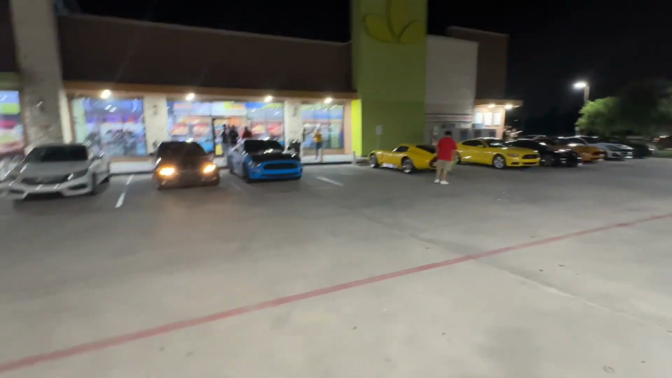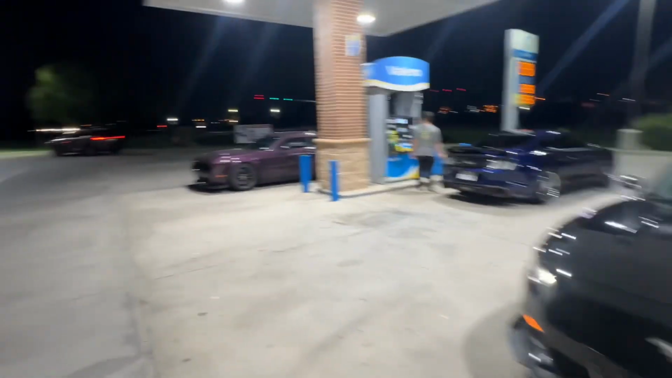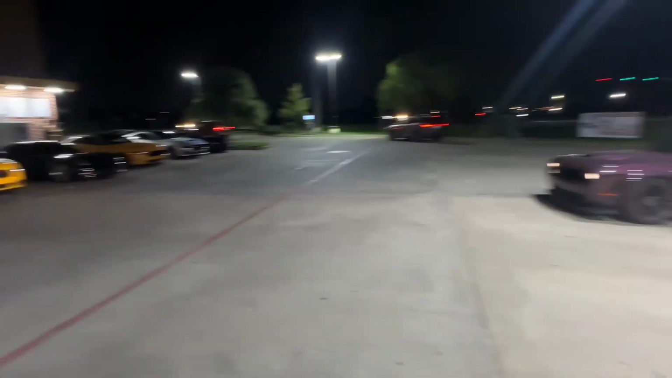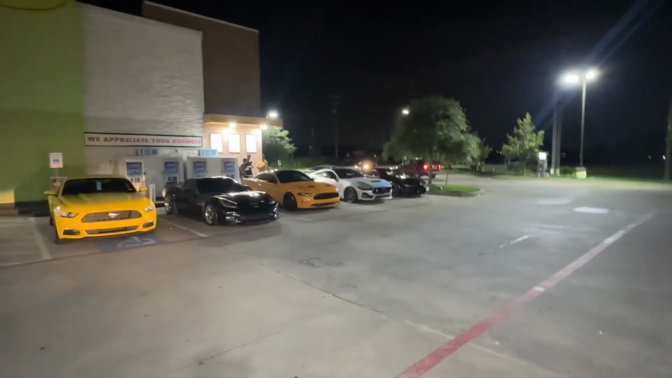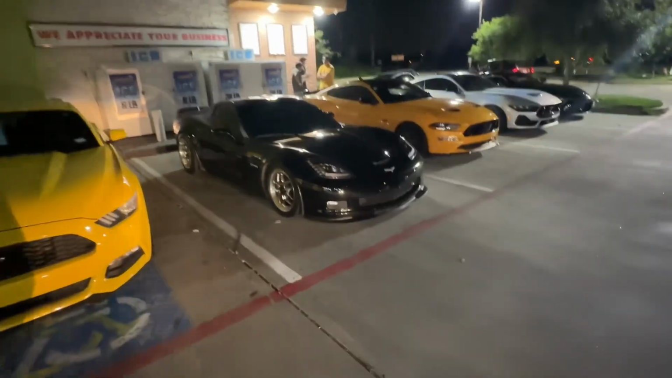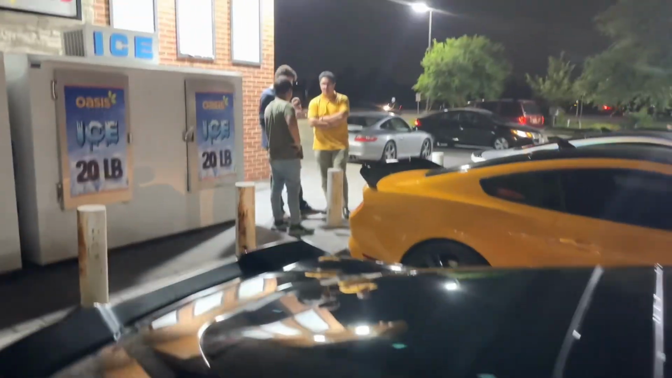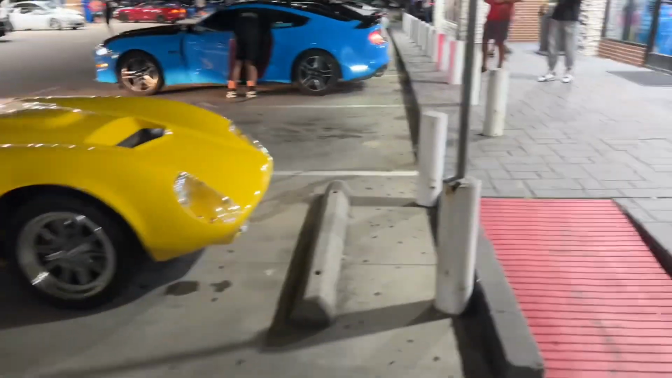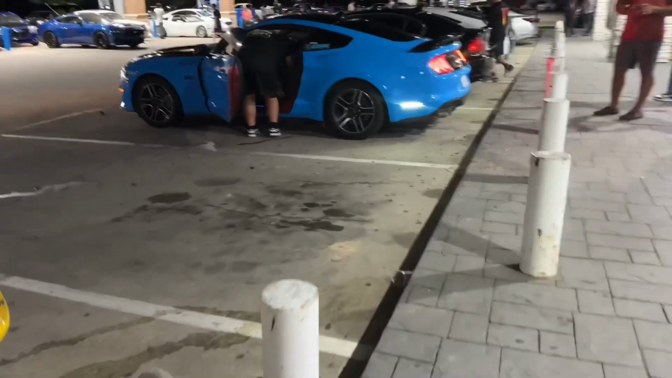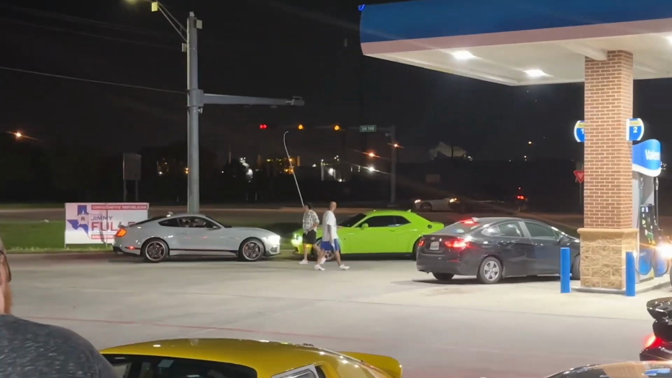Line up over here is stupid. Ooh. 5050. It's probably a Scat. Hellcat, one of them. Yes, sir. Then I think we still got a couple more people coming. But it's pretty dope. This Corvette C6 is stupid. Got the Ford's wheels, front and back. Oh my god. Porsche over there. Yes, sir. Out here. More people pulling up.